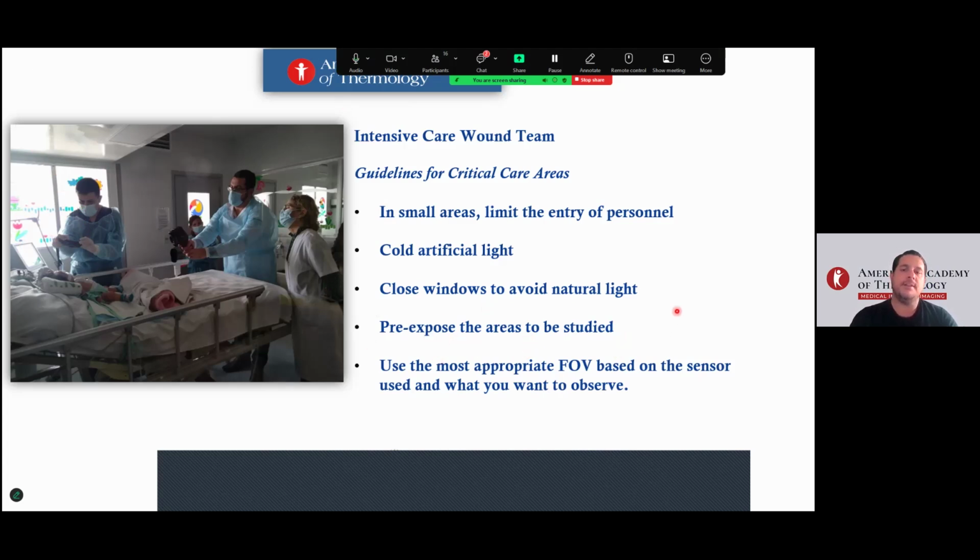Use the most appropriate field of view for the sensor, based on what you want to observe. Here we can use a big field of view and a little field of view, and acquire imaging at different distances from the patients.